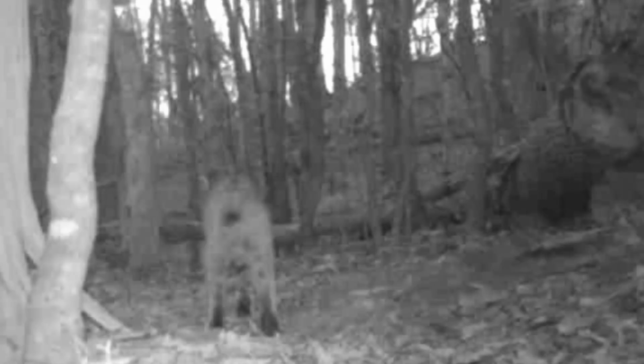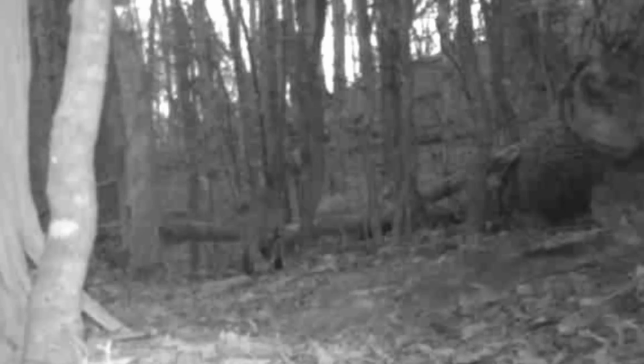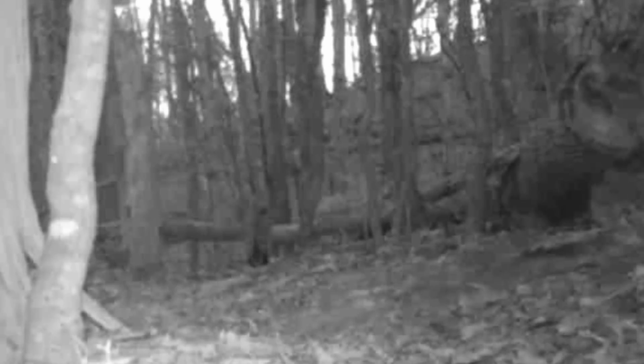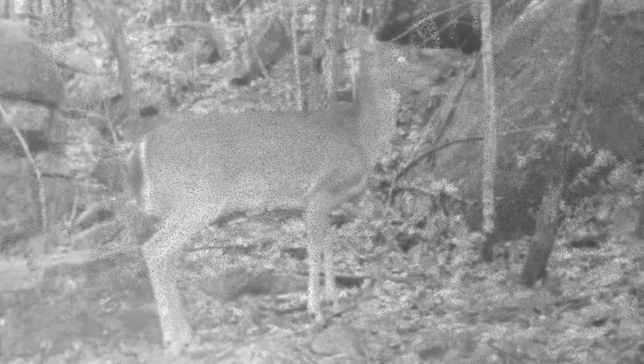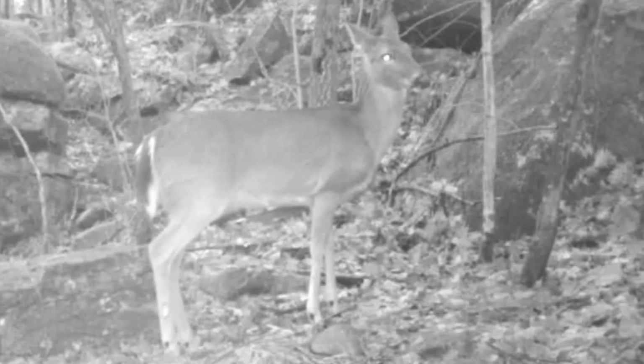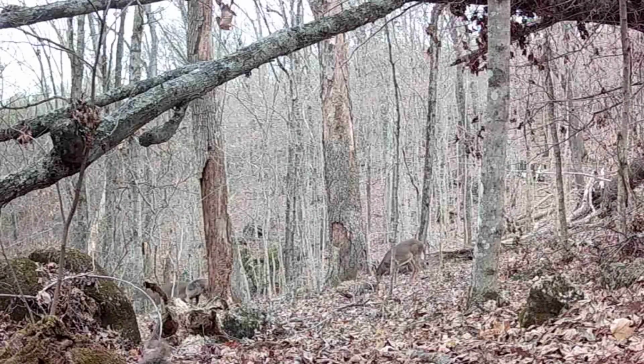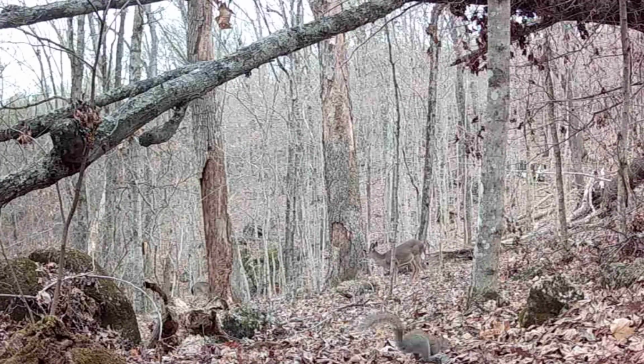Come daylight, there's a bobcat moving across the top of the ridge. So are the deer. Everything's watching for each other. And all the little animals is out during the day. It's their turn. Squirrels and the deer on a beautiful morning.